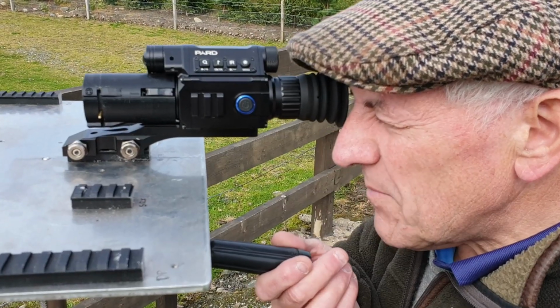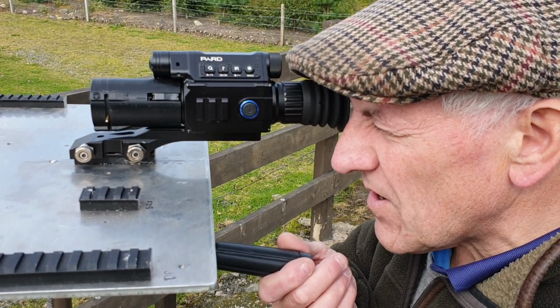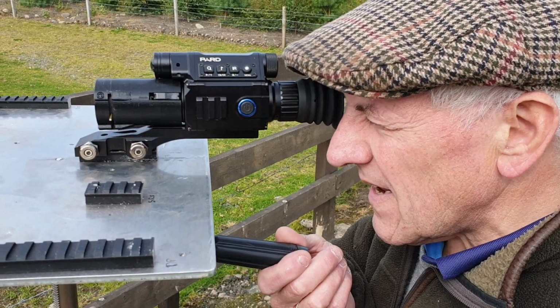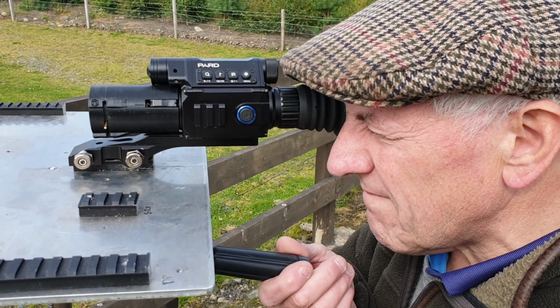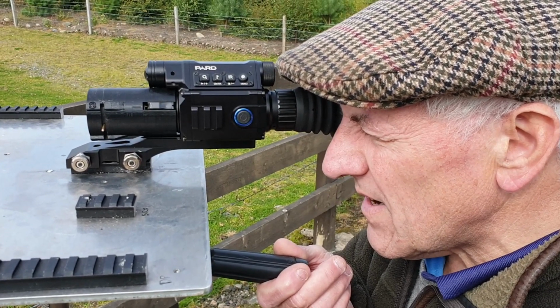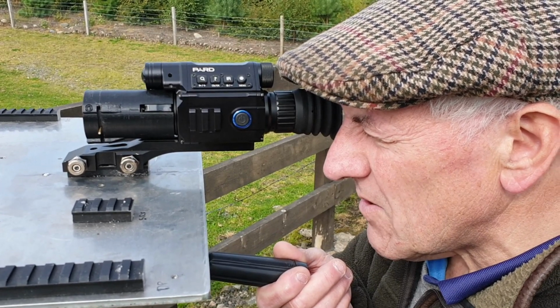We've got another rabbit a bit further out here, and I did manage to range it just now at 193 yards. I'm not consistently getting a return off it, but if you just get it right, then it does. There you go, 192.7. Yep, that's it. Oh, no, okay, yep, that's brilliant.